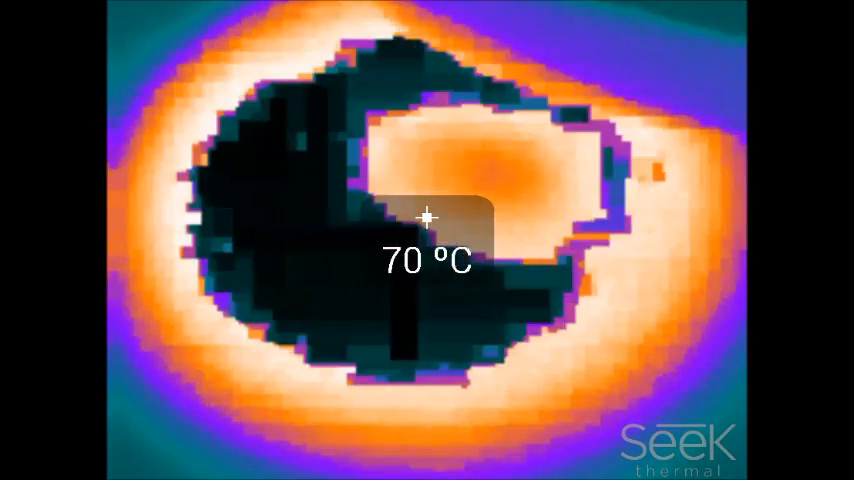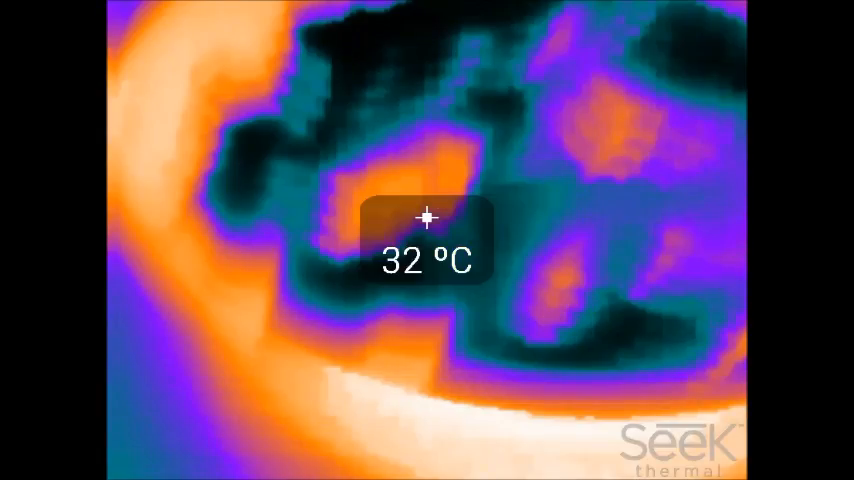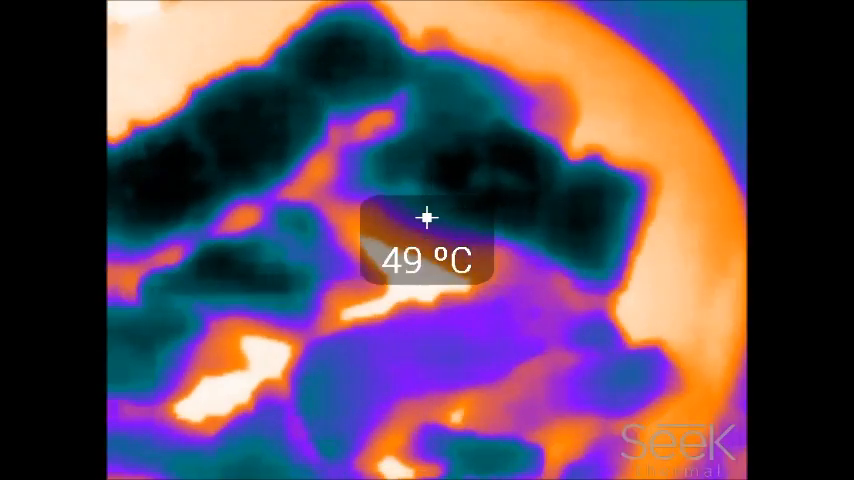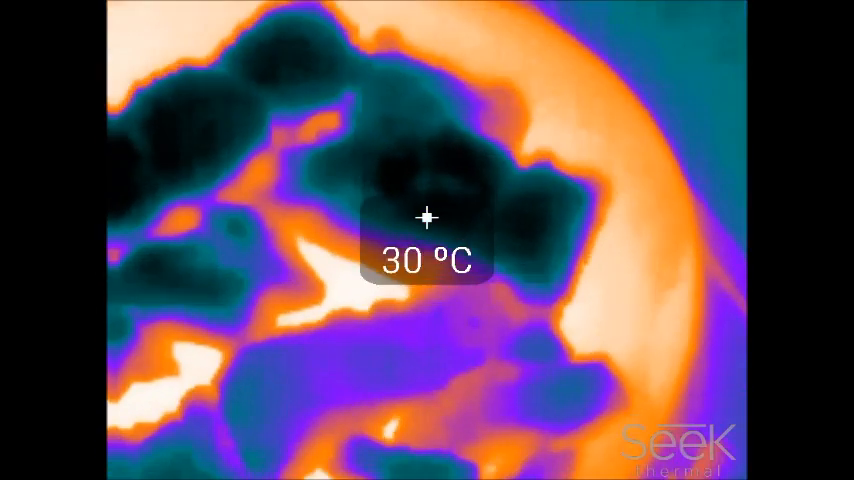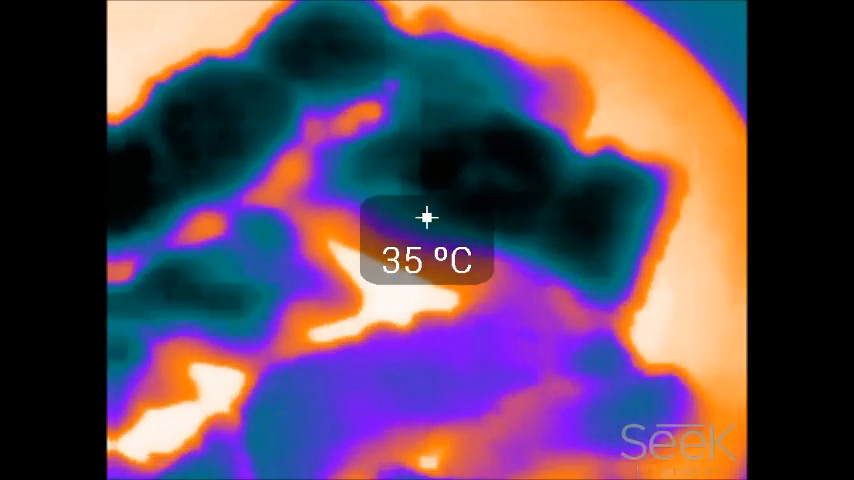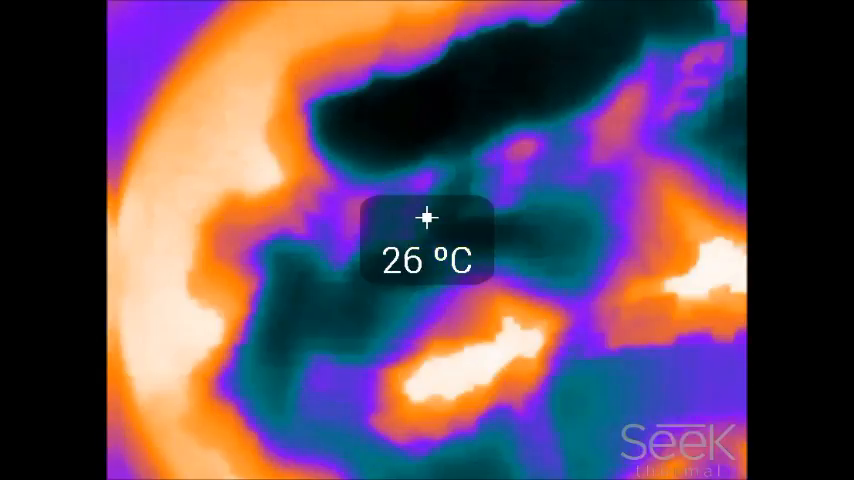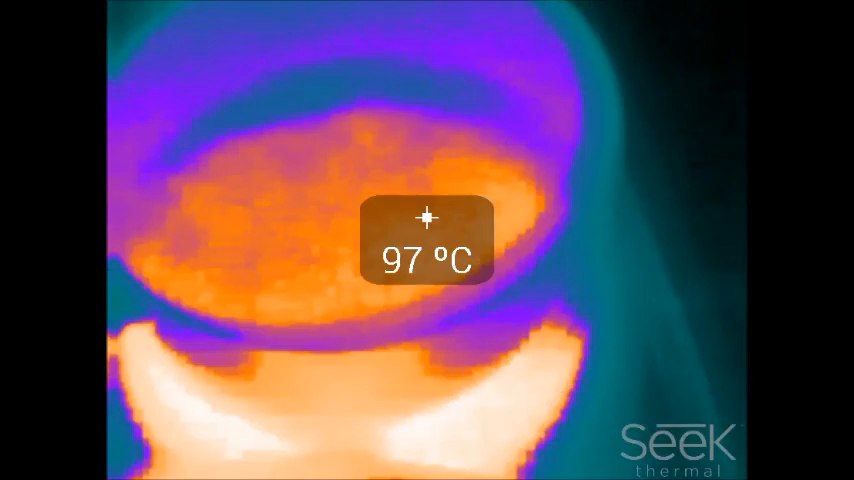As you can see there, it's right on a hot element. Depending on what's in the background, like I say, the foreground and background contrast will be what determines the color of what you see. So that's the food there, which as you can see is not cooked enough yet. The fish, it's only at 21 degrees.